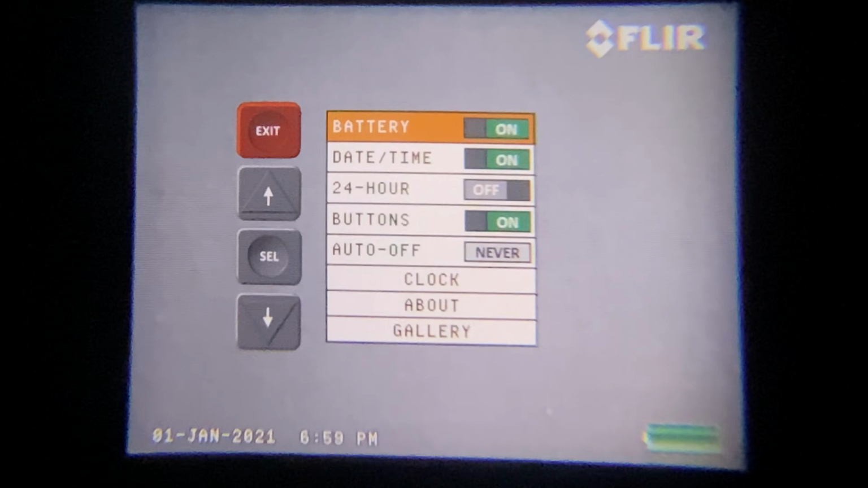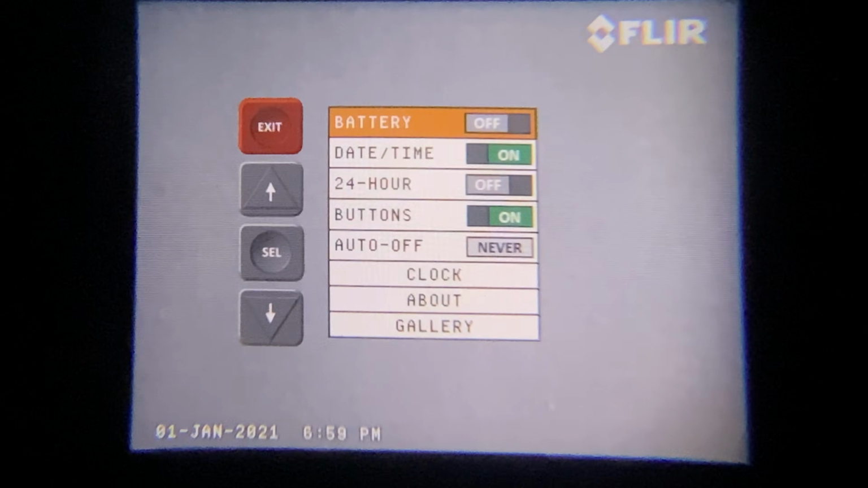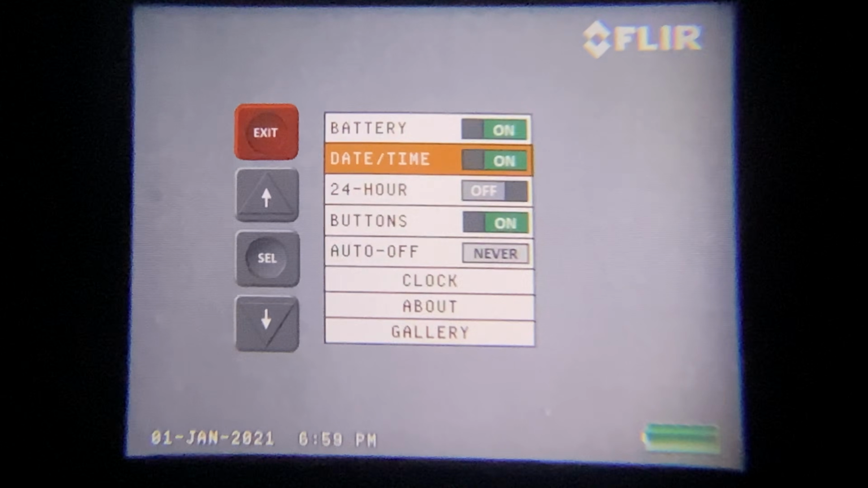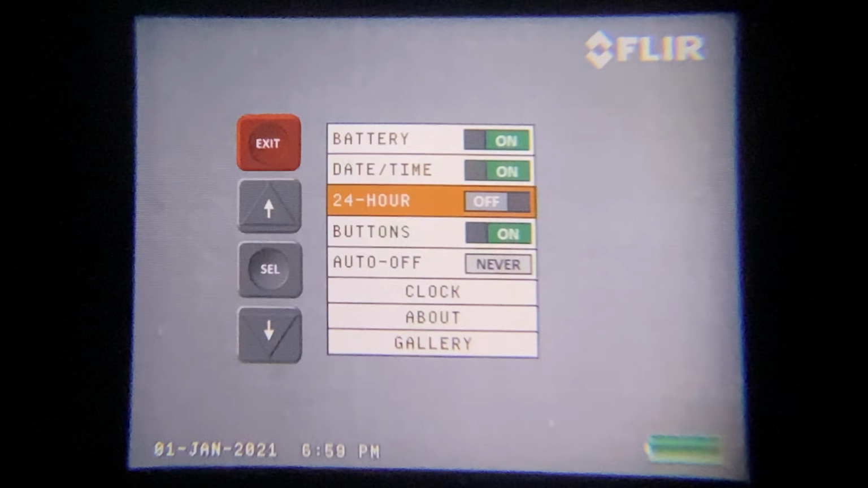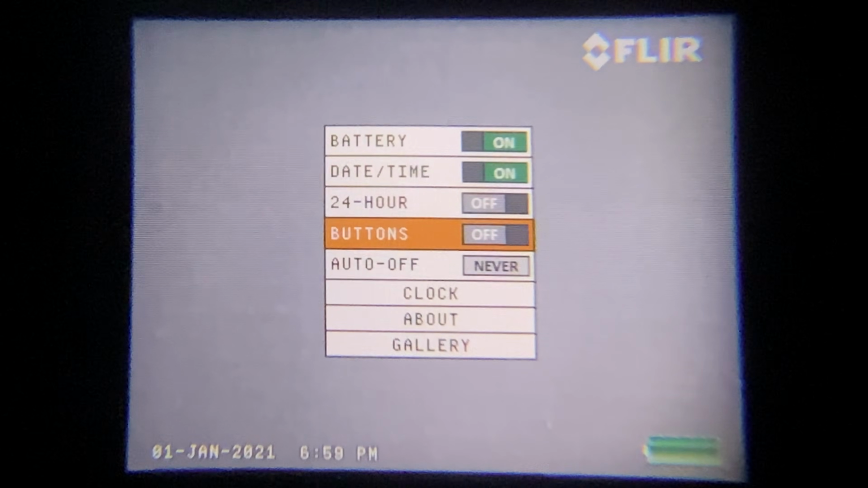Okay, so I'll go ahead and apologize for the generally wobbly nature of this part of the video. I'm literally having to film this with my phone through the eyepiece of this unit because you can't record the operation of the menu. But the menu itself is fairly intuitive, if not a little bit clunky. It gives you options where you can toggle on and off the battery meter on the screen, whether or not you're looking at the date and time, whether you're looking at a 12-hour or a 24-hour clock, even whether or not you have the buttons visible over here on the left-hand side.